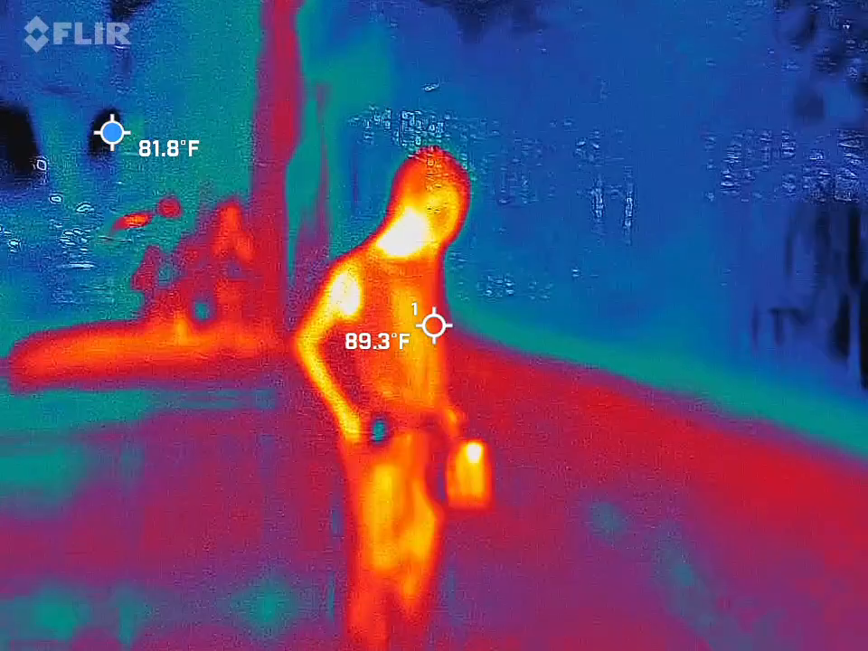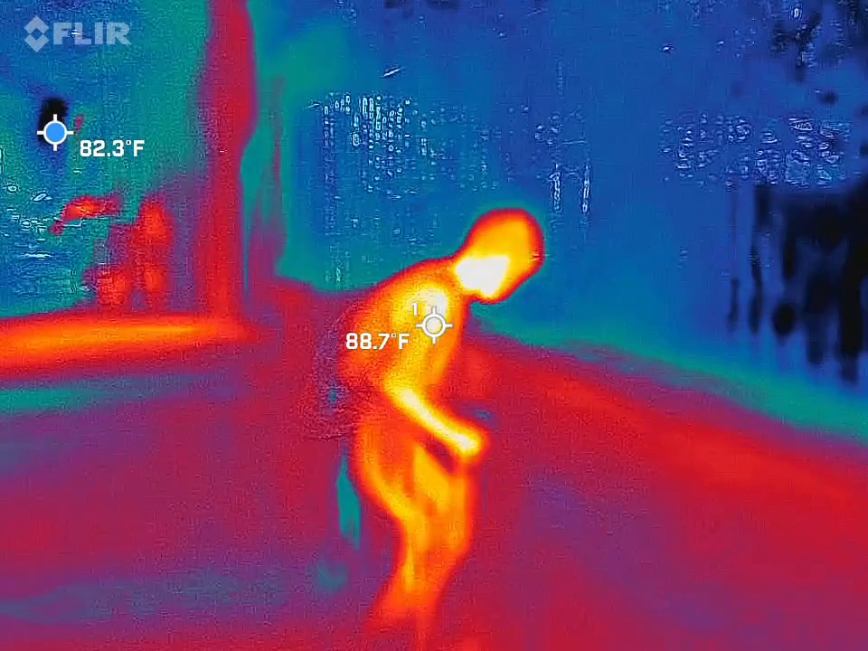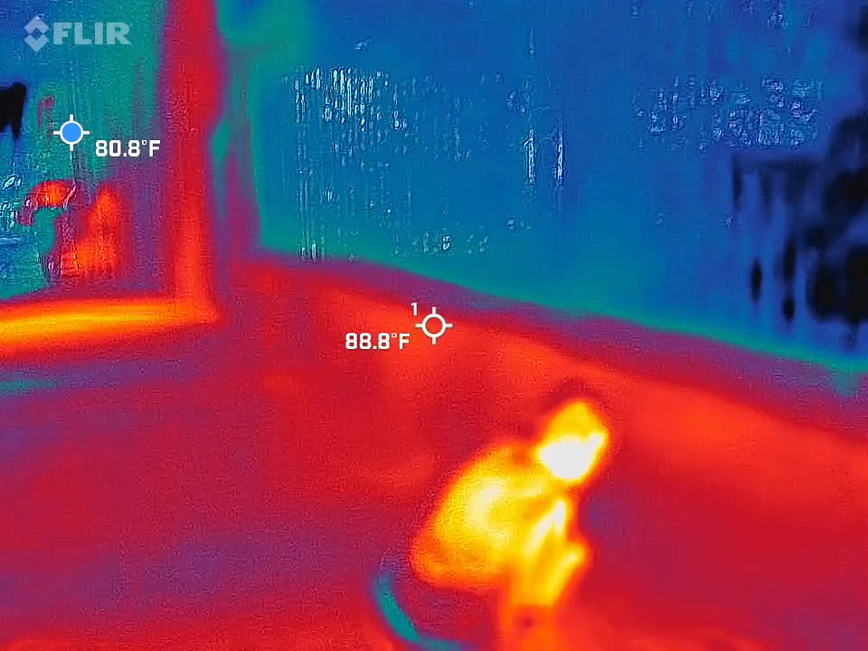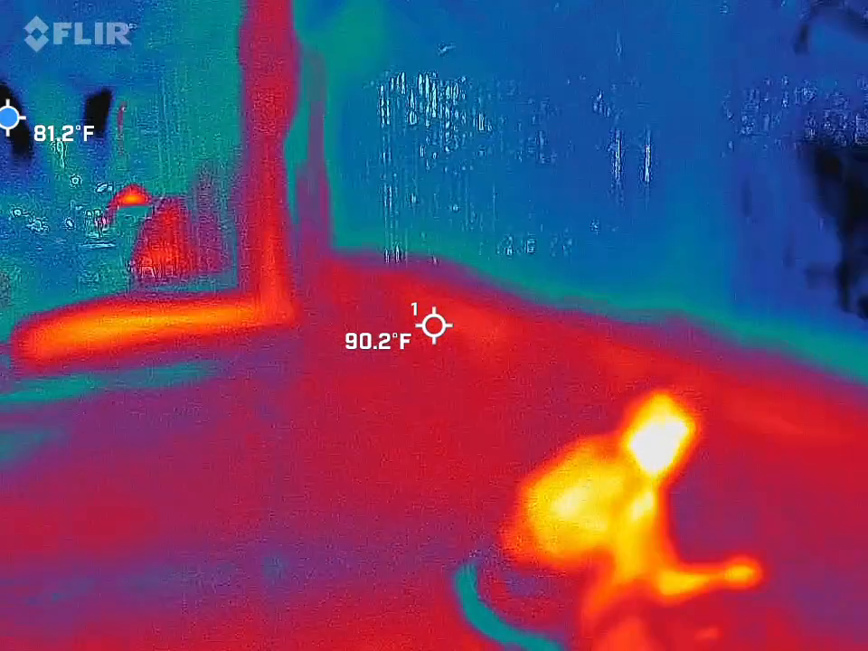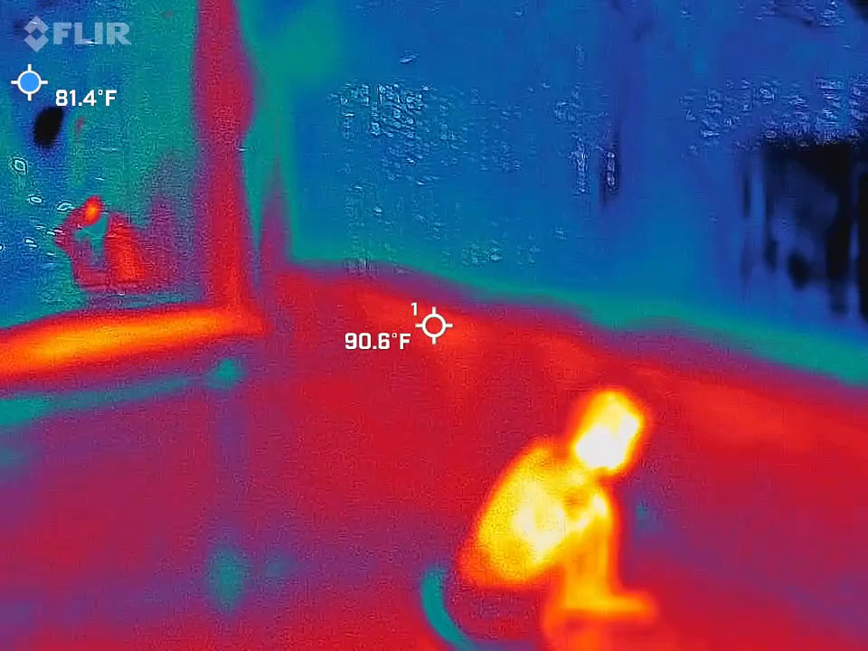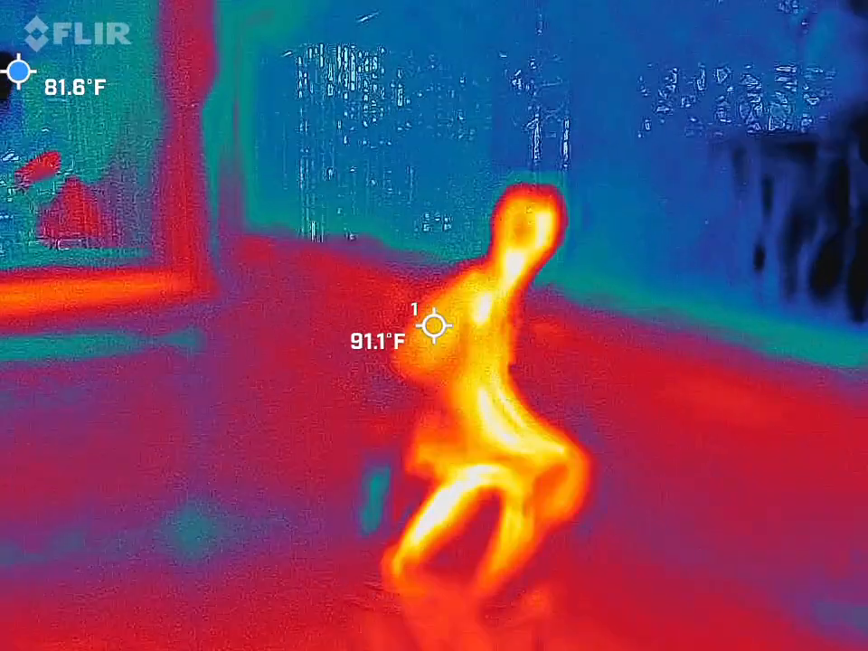I don't know if it's hot flashes. Some hot too. I'm not in a hot flash. Sure, I'm sweating. No, I'm not actually in a hot flash. Yeah, it's hot. You'll be alright, I promise. Do you know what a hot flash feels like?